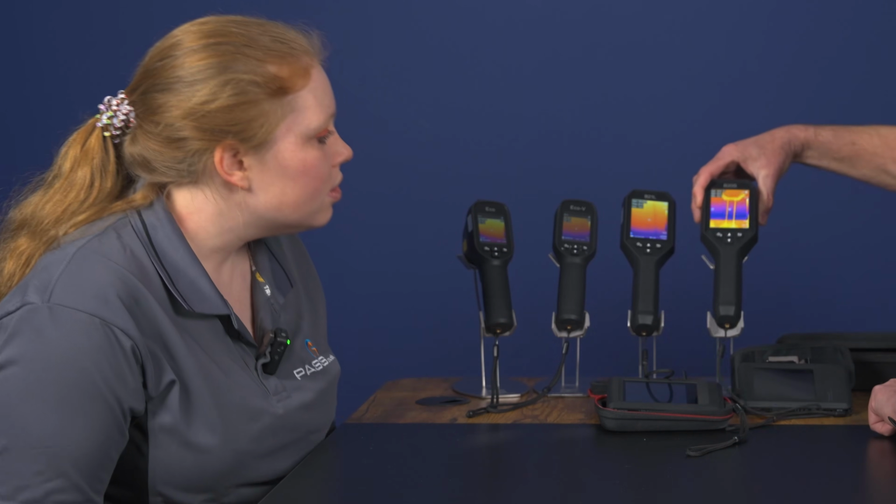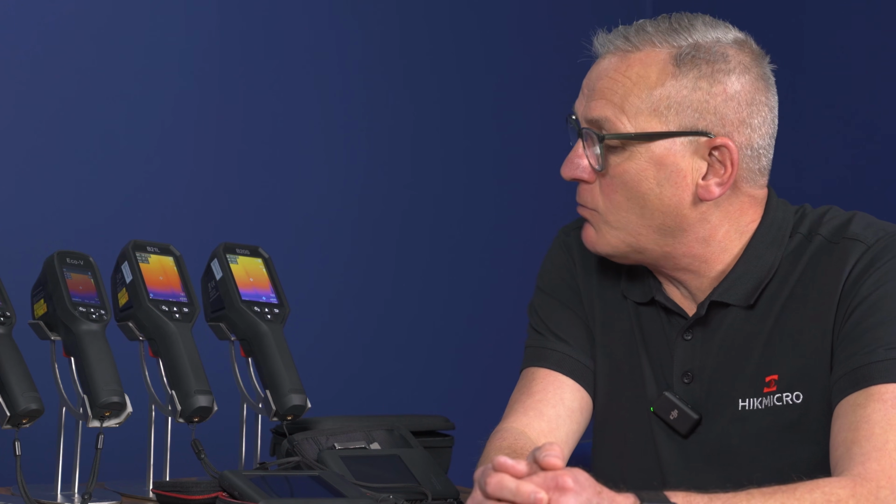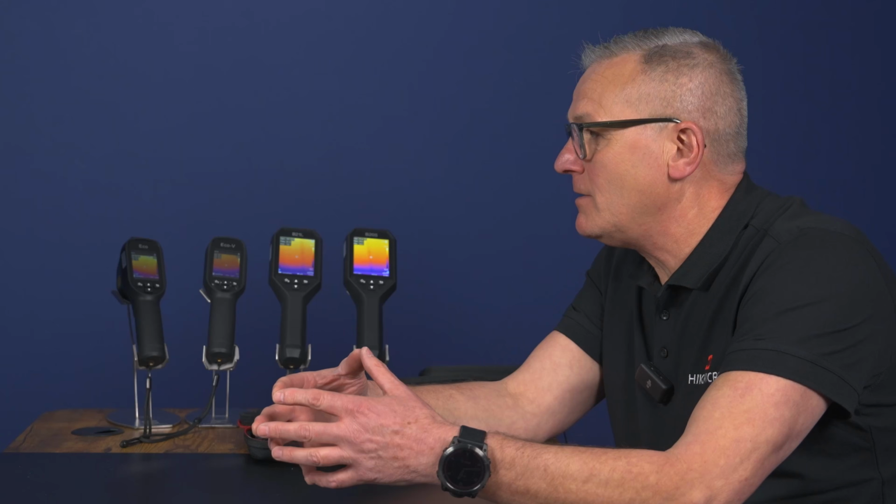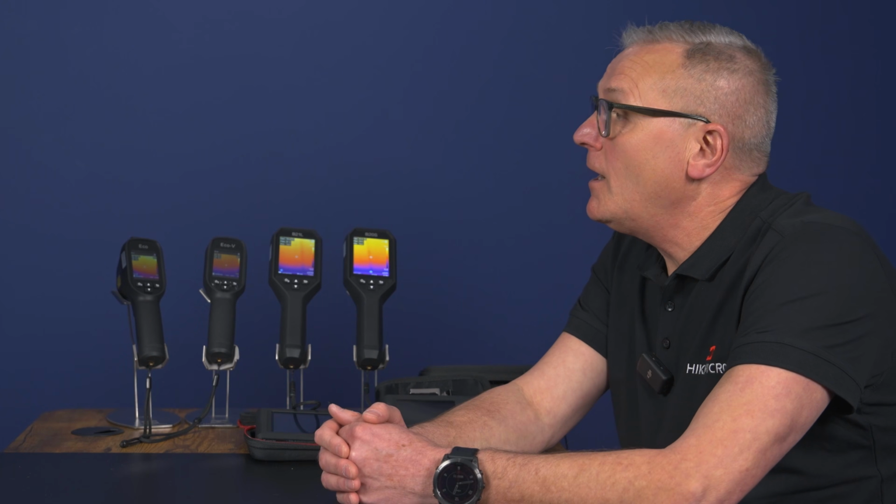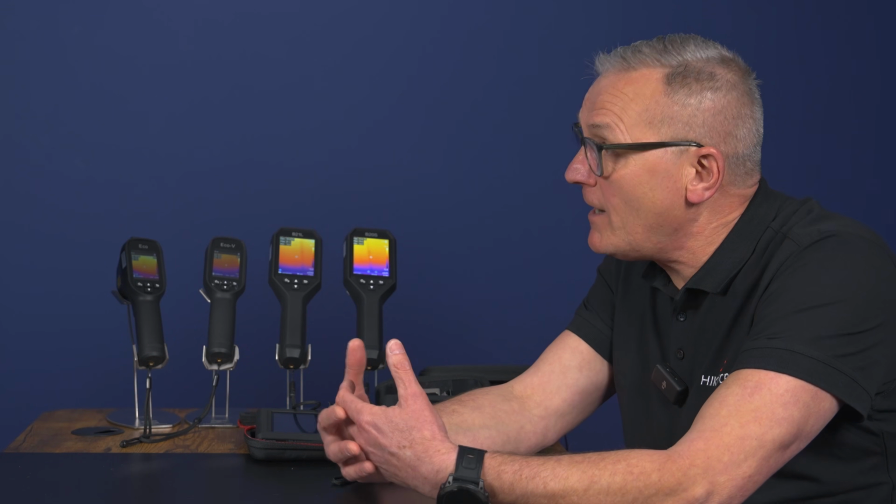Oh, yes. So using the software as well, like with any of these B series cameras, what that gives you as well is when you download the app, you can customize this feature as well. So you can put your own logo in there. So customer can put their name of their business in. So that's a great tool. You could do that with practically all the Hikmicro viewer cameras as well.